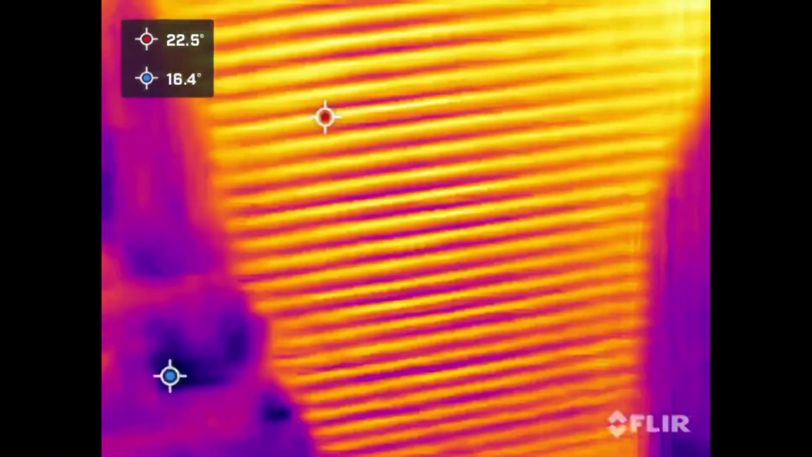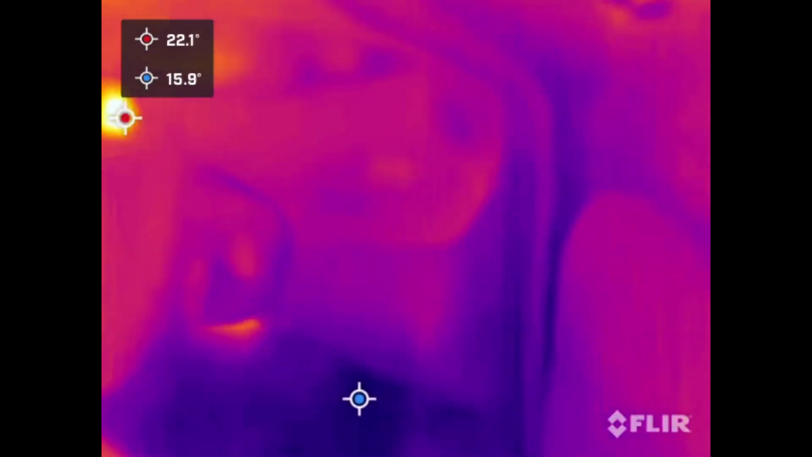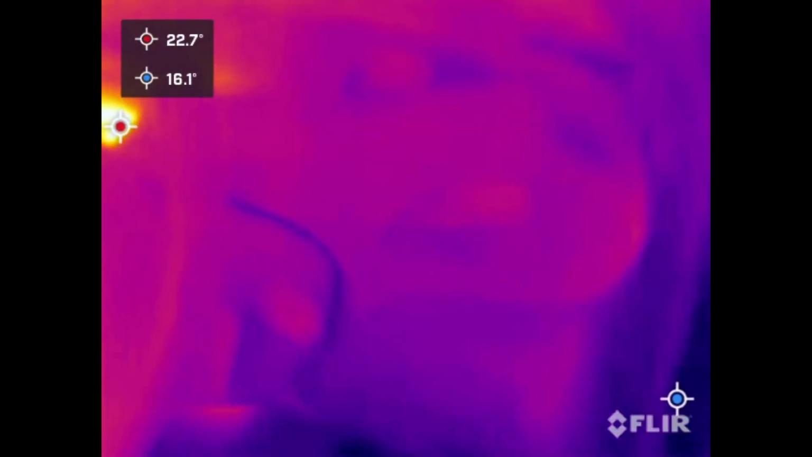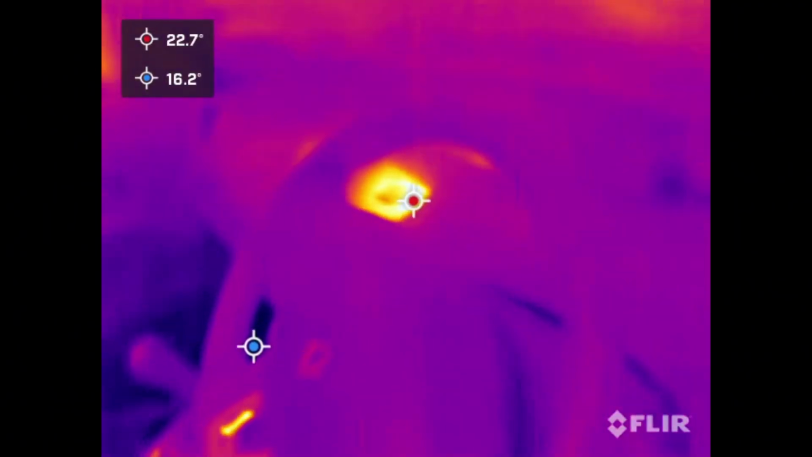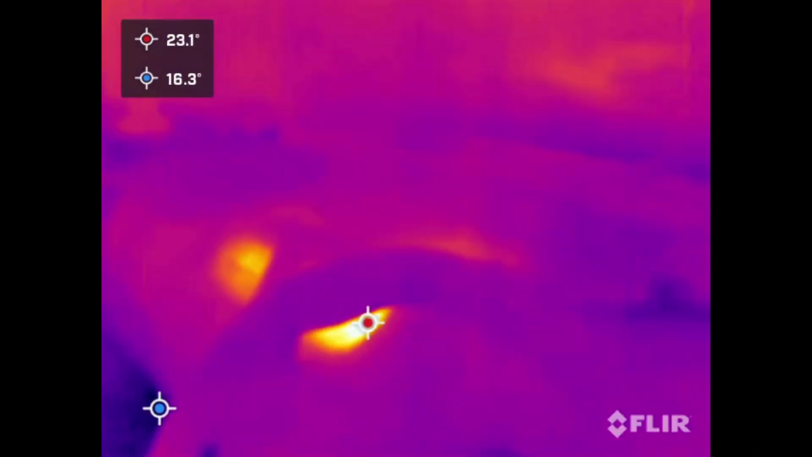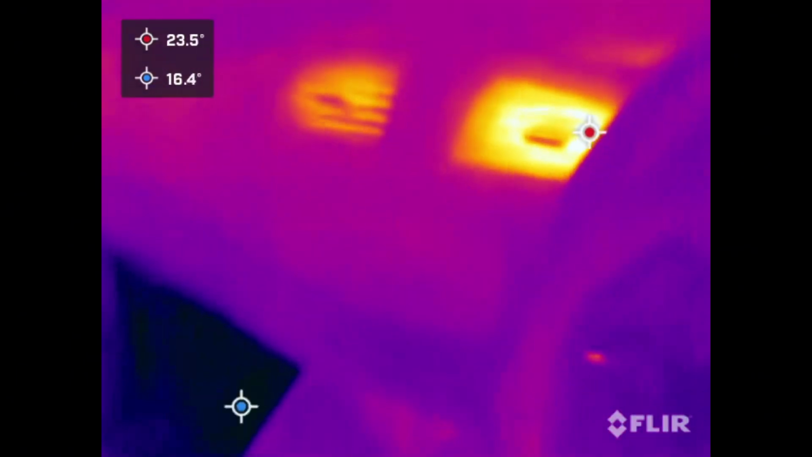There's the heat of my roller shutter door. So now we're going to concentrate on the car and let's see what we've got. Starting from this side, we can see nothing on that heater grill, but we have got some heat right over there. You can see the instrument panel display is not hot. The CD player is not hot, but look at those 2 vents, those 2 heater vents.